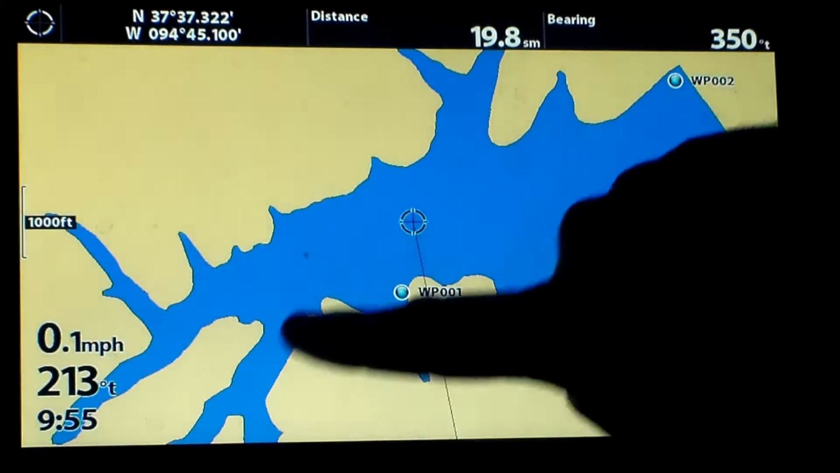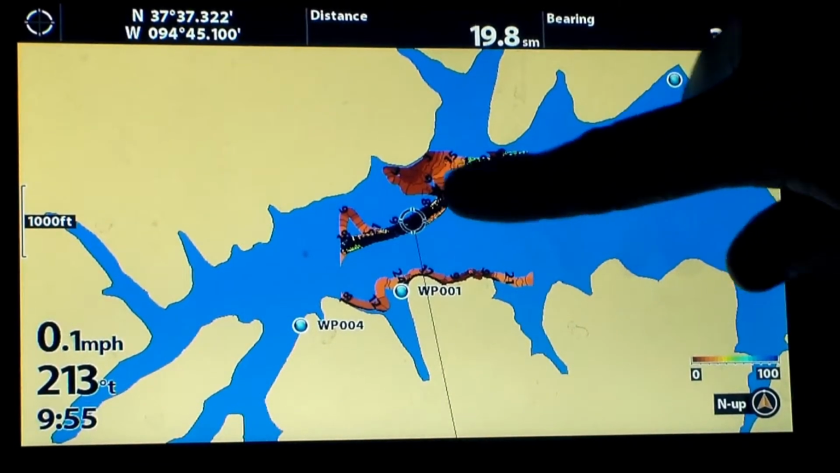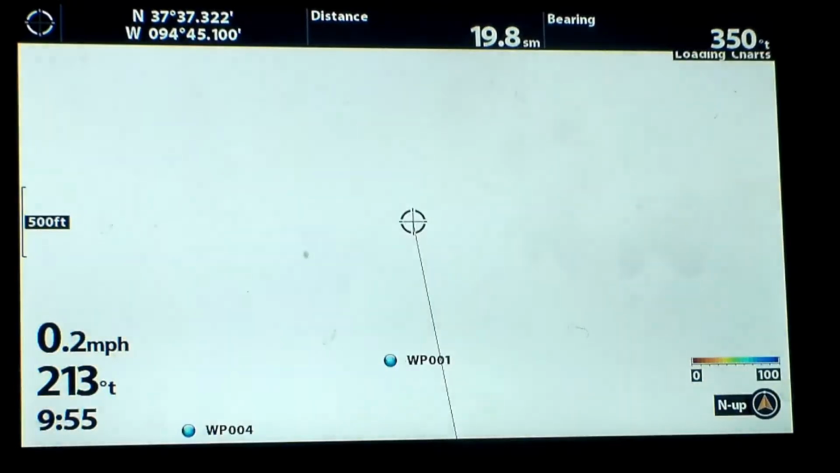Then, as we're headed back down the lake, we stop. There's a little cove right here, and there's typically some fish that hang around. There's a big spawning flat right here. I'll zoom in for you.